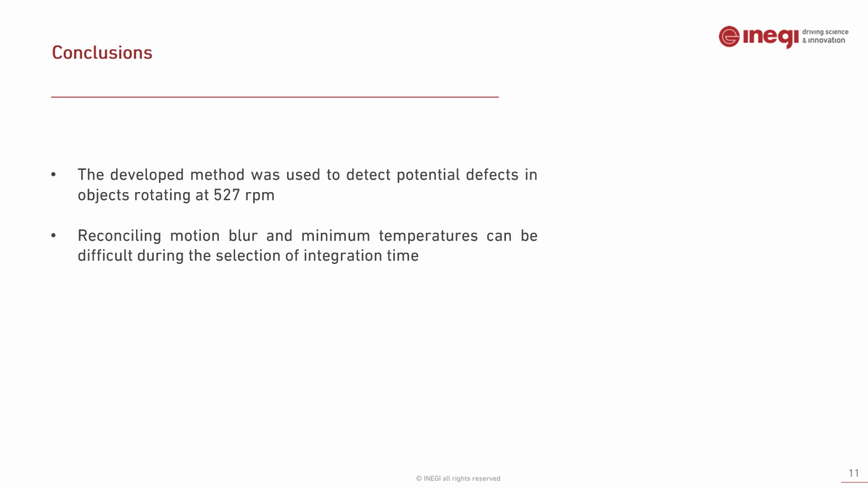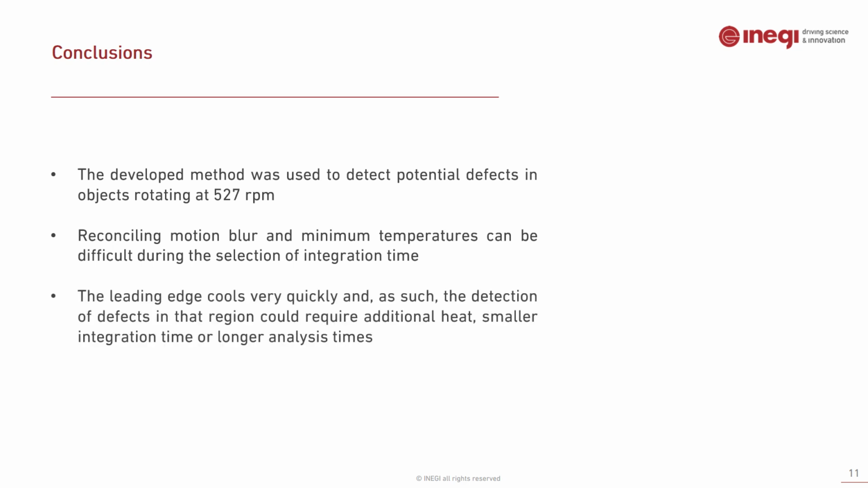This was the case with the used value of 348 microseconds, for which the camera already recommends temperatures above 30 degrees. The leading edge cools very quickly, and as such, the detection of defects in that region could require additional heat, smaller integration time, or longer analysis times. Since the defects in that region are small, the issue here could also be motion blur.